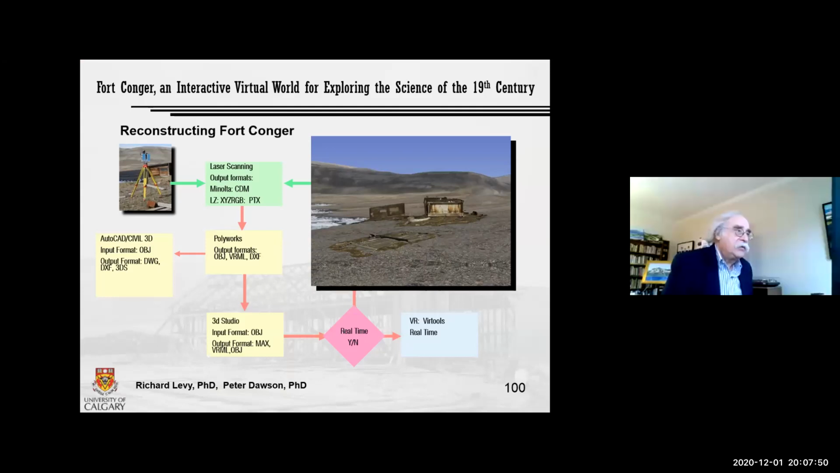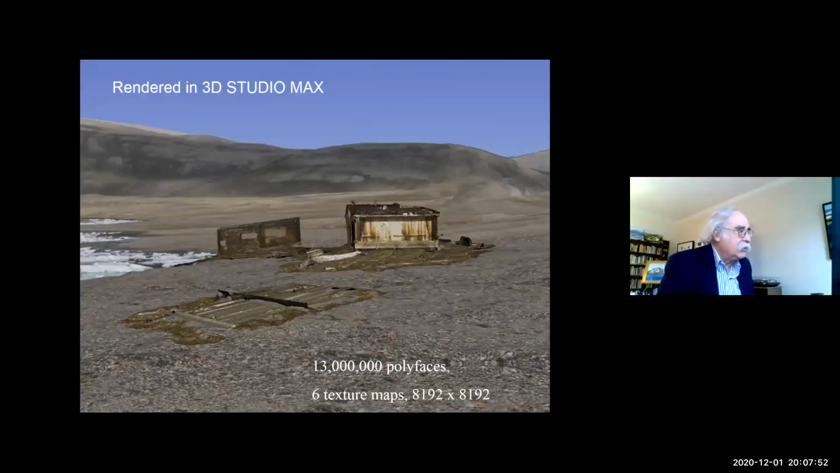And this is part of the model for the actual structures that still remain.